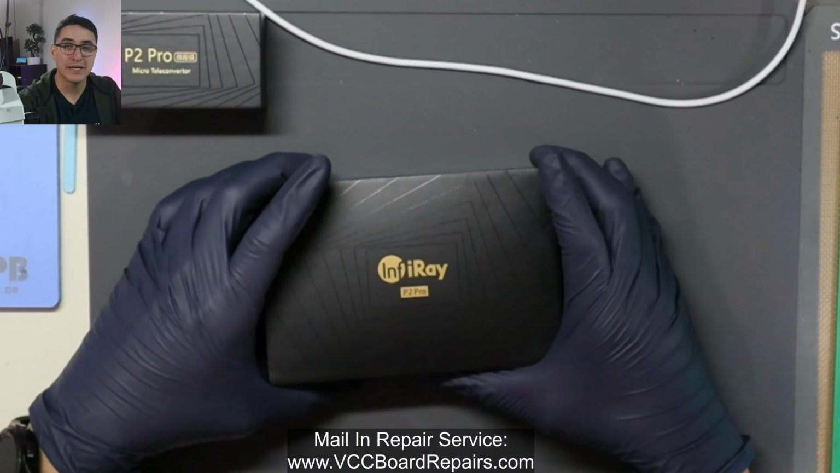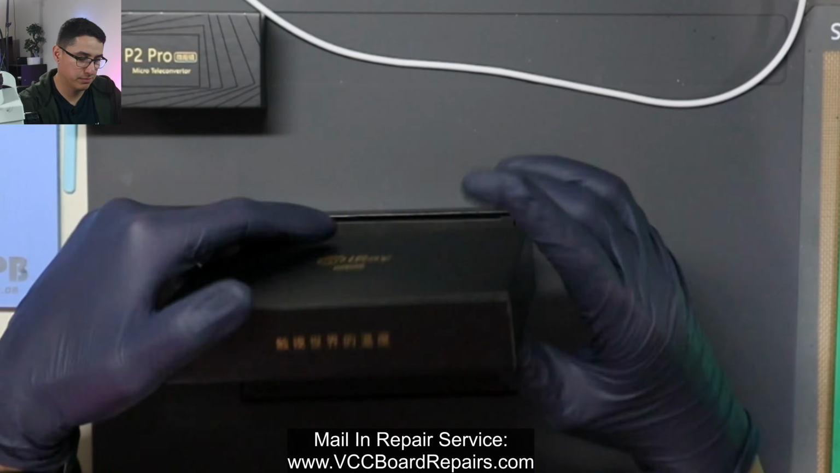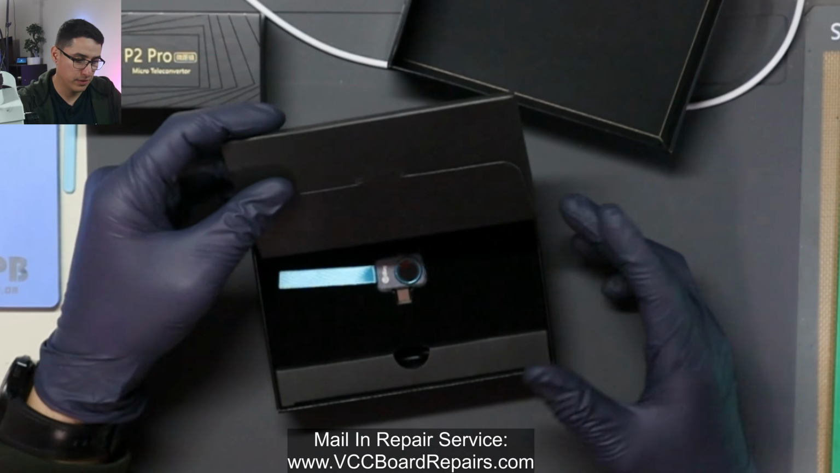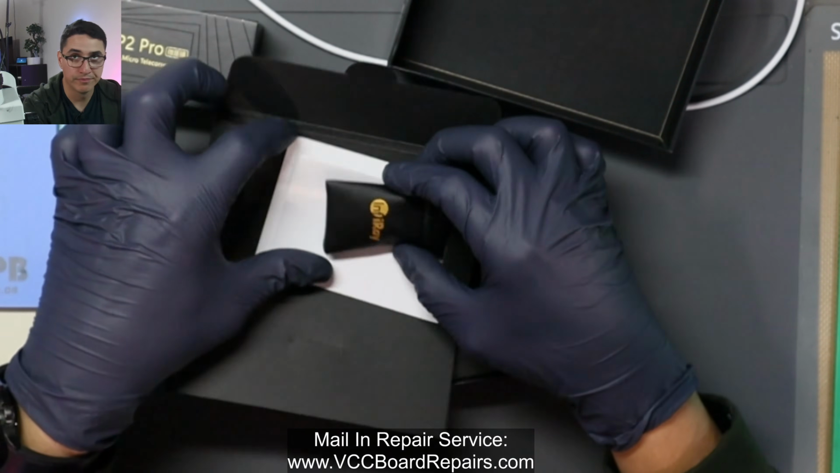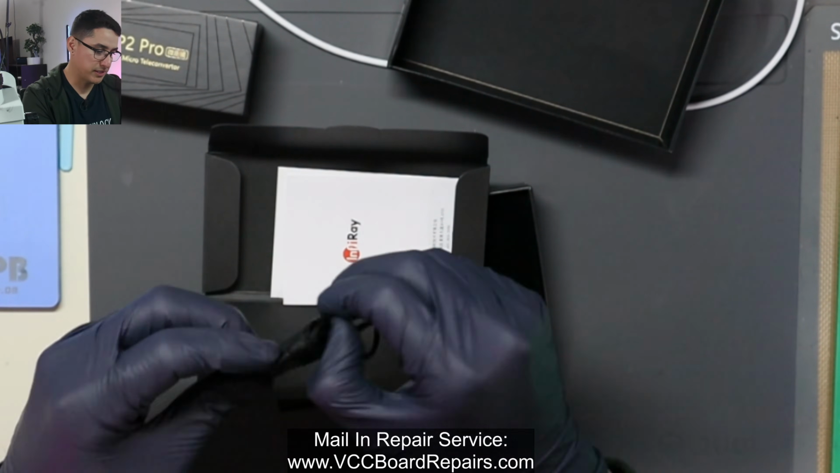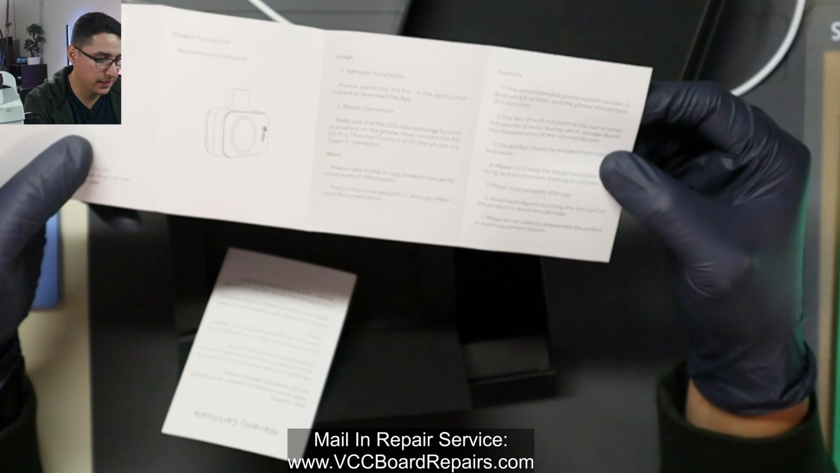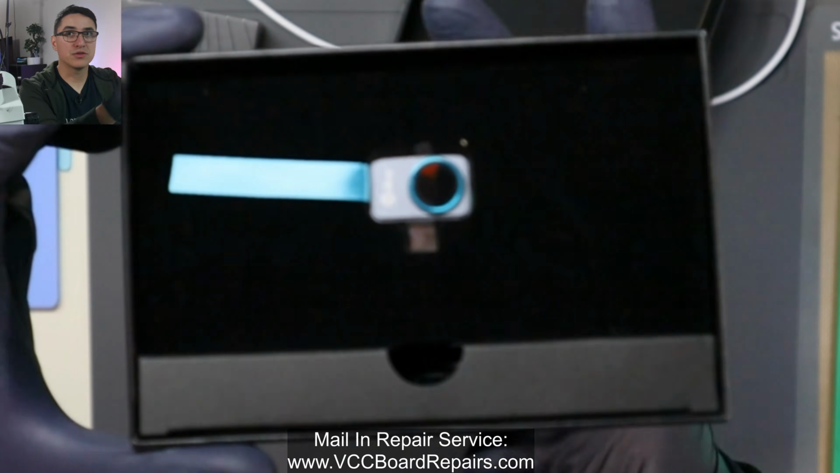Now the fun part is unboxing it. This is very fancy packaging, which is pretty nice. It's always a good first impression. We open it up and here it looks to be like some little baggies for storage or for transport. The manuals, which are in Chinese and in English. This is probably like a warranty card. Then this is the actual camera.